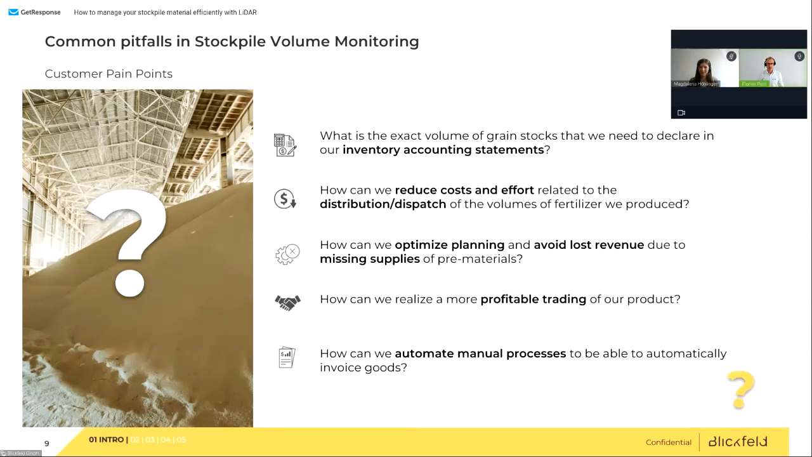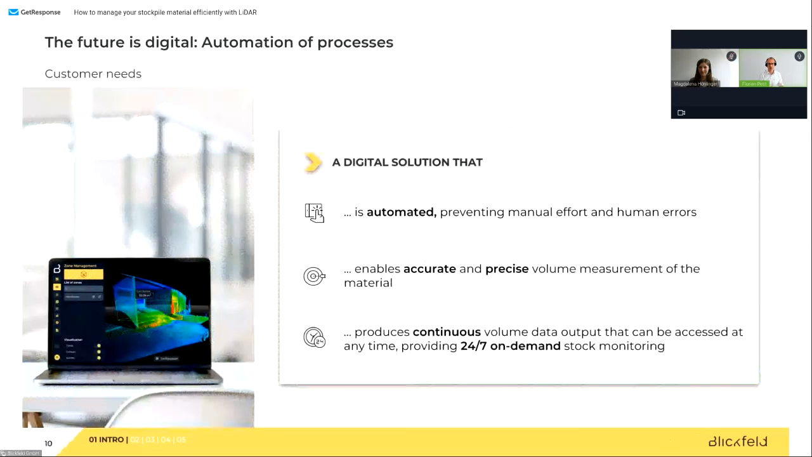All right, we talked about the challenges, we talked about the problems. How can we solve this now? What is needed here, and we don't only see it for stockpiles, but we see it basically in every area of the business, is a digital solution that is automated, so it runs hands-free. Nobody has to take care of it, and it still produces the needed results.